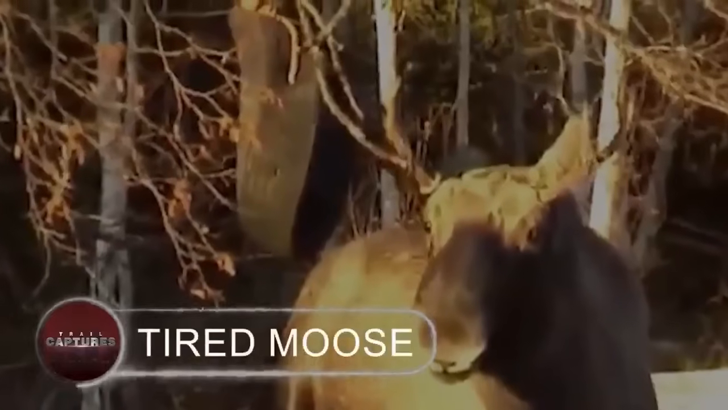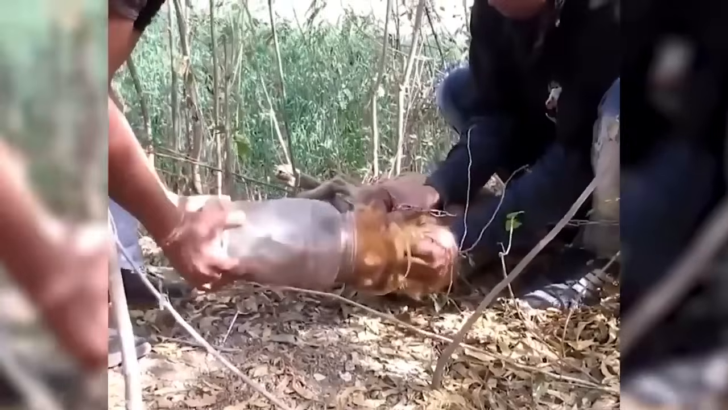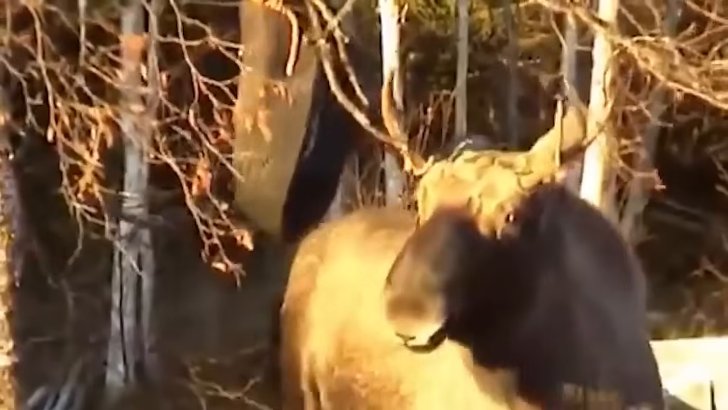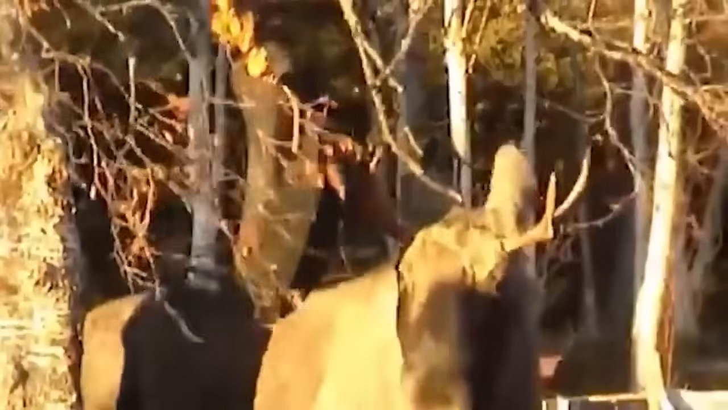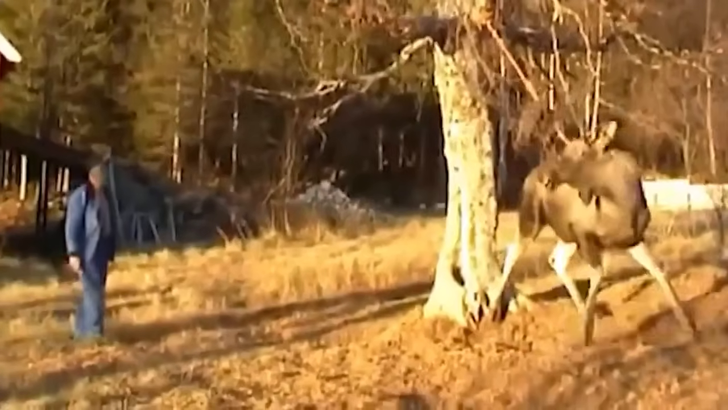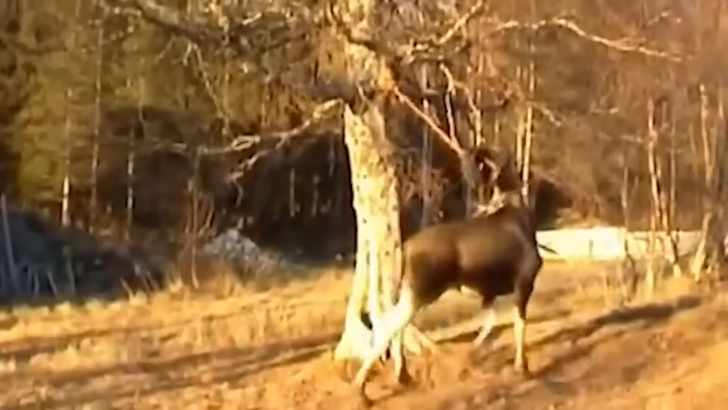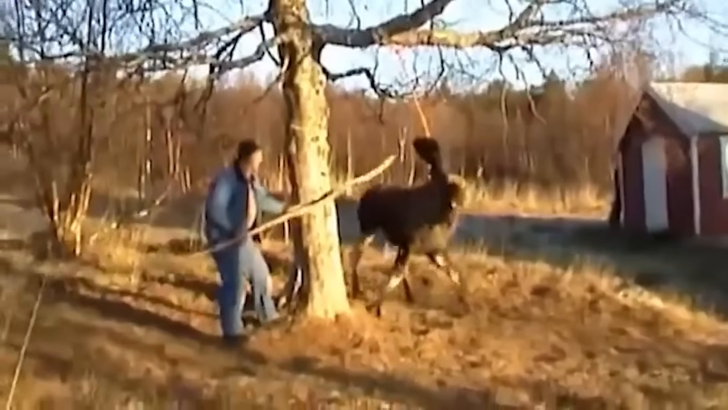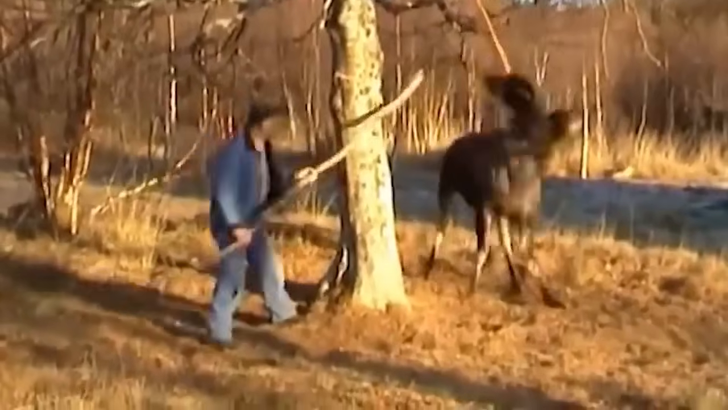Tired moose. Animals seem to have a habit of becoming caught in the most unlikely locations. This time, a moose became lodged in a tire swing. A man was astonished to see the moose outside the house during the day because it was severely trapped. And then, at first, attempting to save it with a large stick. The moose was already scared, so it proved to be of little assistance.